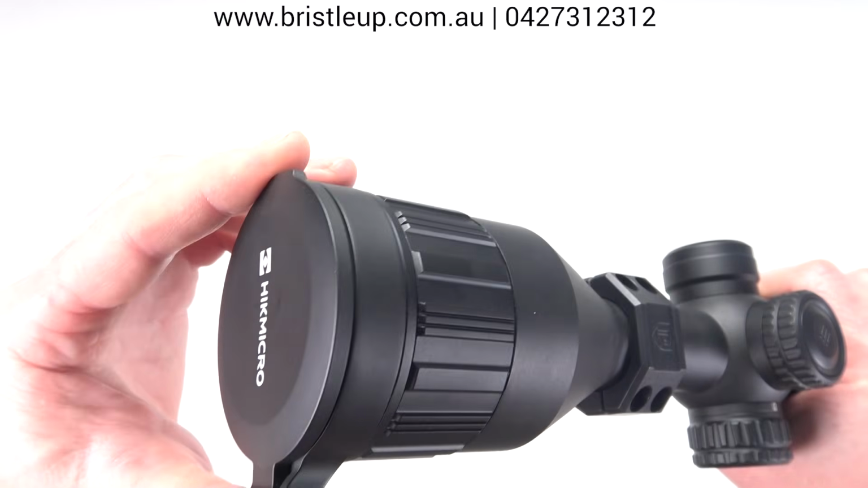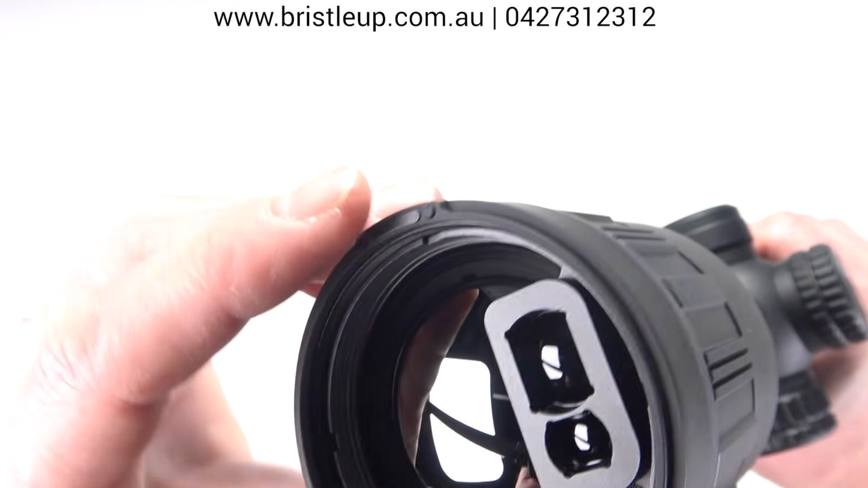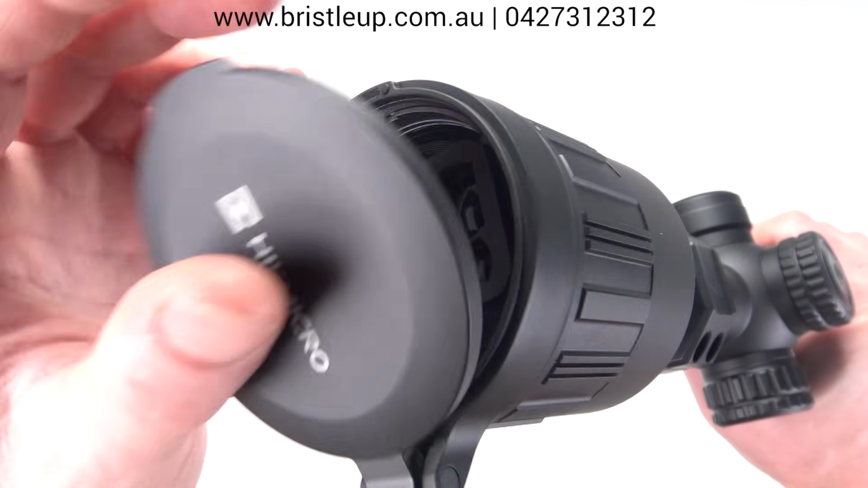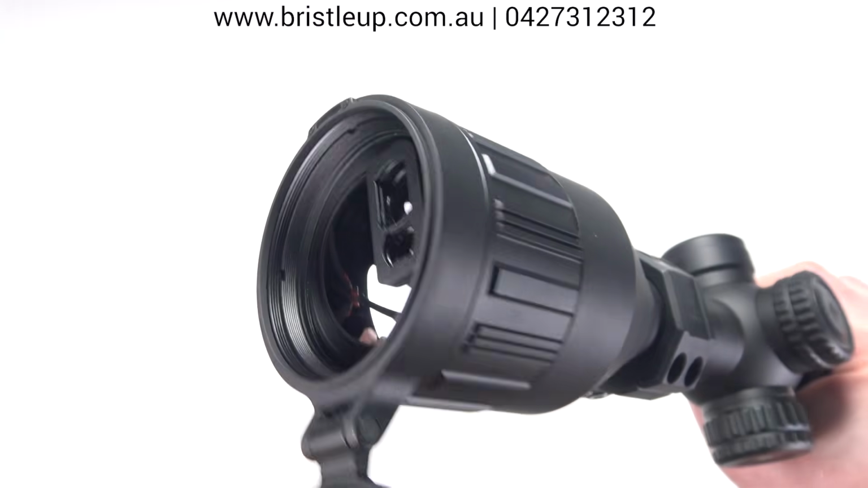I also wanted to show you the lens cap. Now it's magnetic, goes back to this little magnetic switch here, so it does hold pretty firm and it is pretty easy to open as well. It seems very good quality, it's very solid and sturdy.